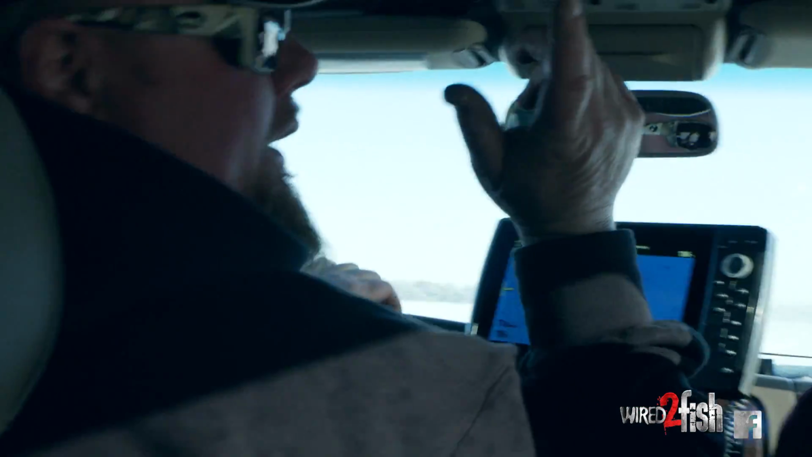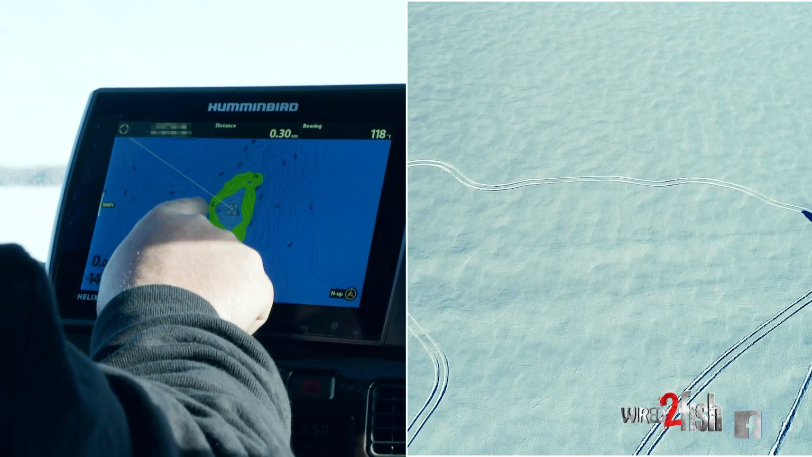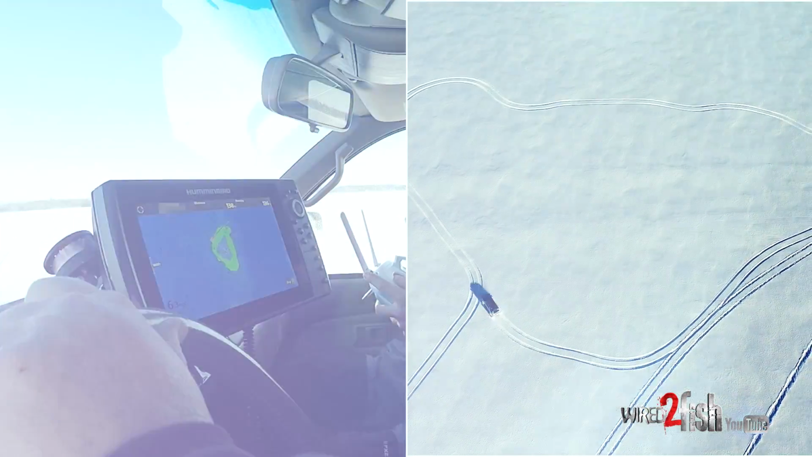Now we got the drone in the air. Now let's see how it's done from the sky. Basically, there's a lot of little knobs and little notches, but I'm more concerned with the 3 main points. And you can see how this piece of structure lays out now. There it is.